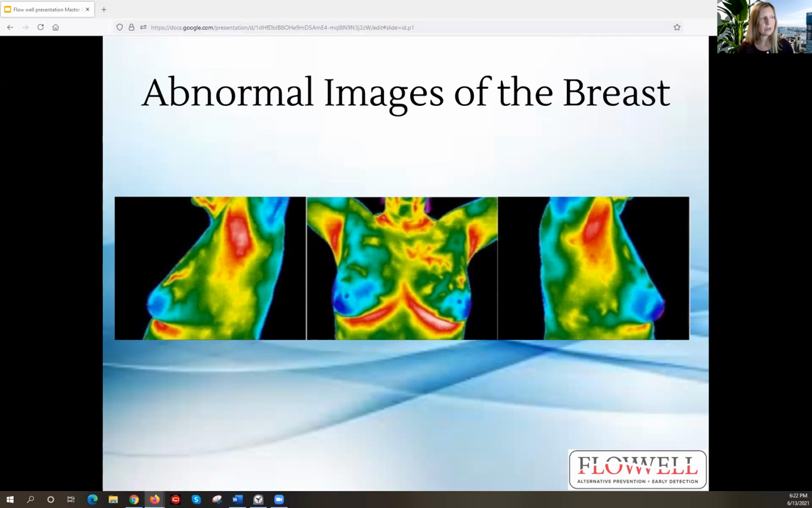And then the global temperature, when you're going to see some really big circles drawn on your breast for the global temperature. And the threshold there from the right to the left side of the body is 0.3 degrees Celsius. And this patient had a finding of 1.19. So that's significantly higher than 0.3 and definitely not something to ignore. She would want to investigate this further.